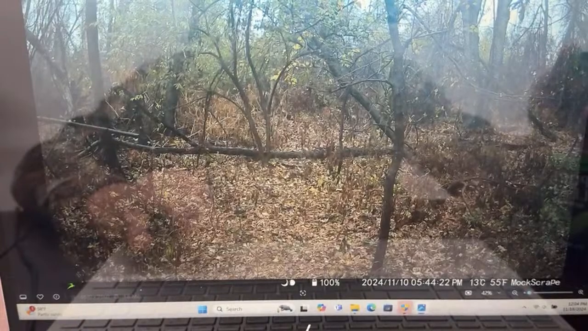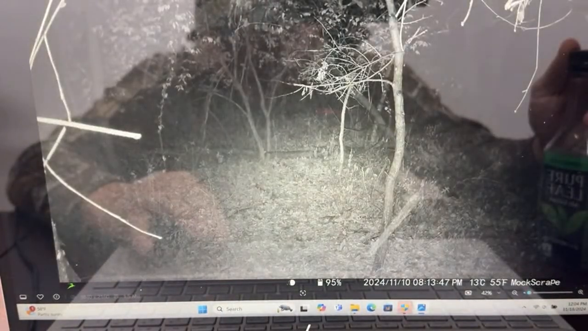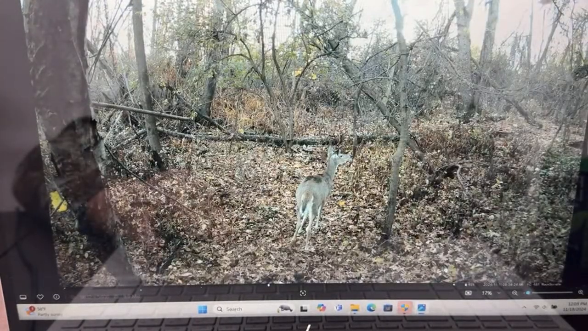And then there's another picture of nothing. There's a picture of nothing. The raccoons probably came through. Now, if you look to the right over here, there's another buck right there, a goofy-looking scrub buck.